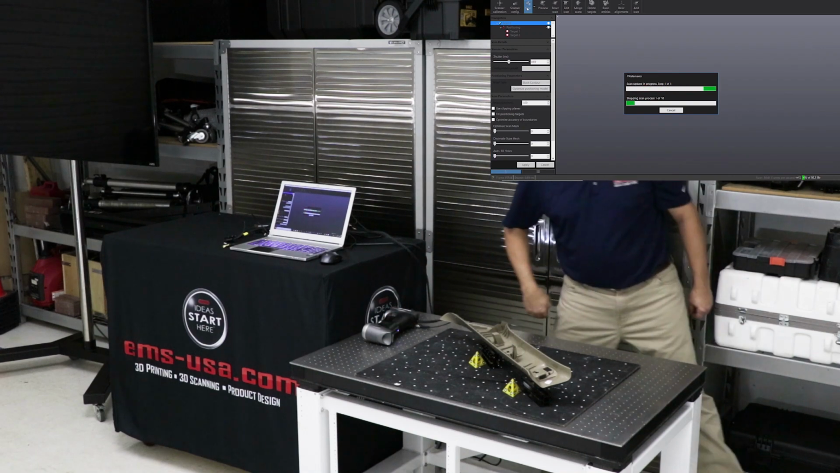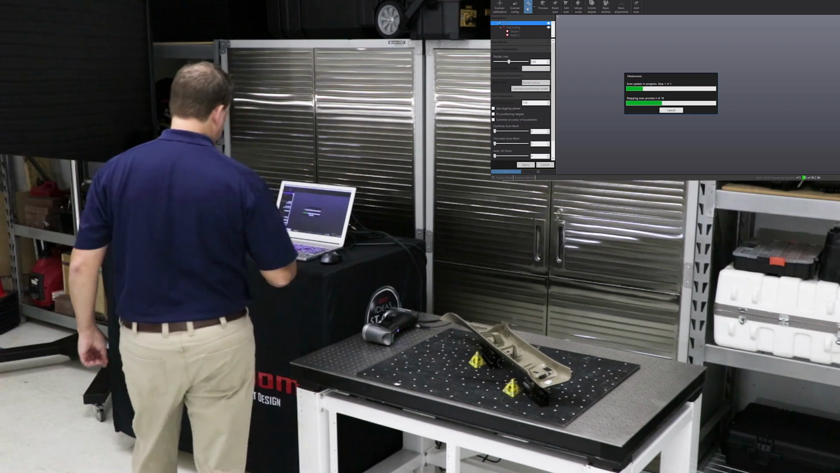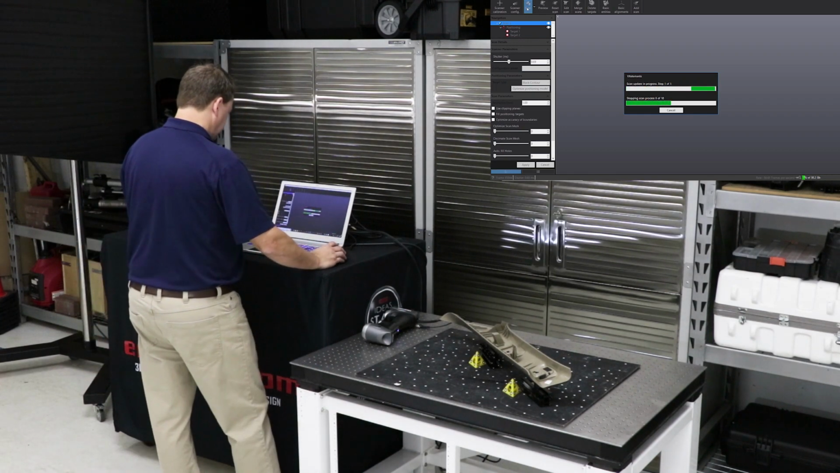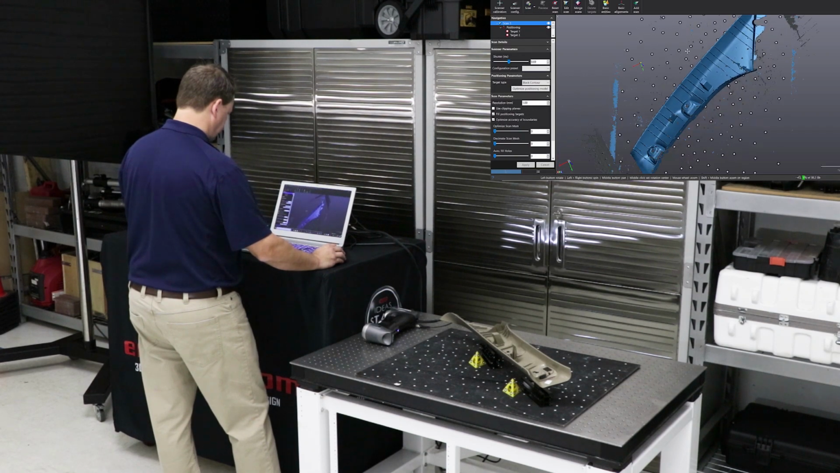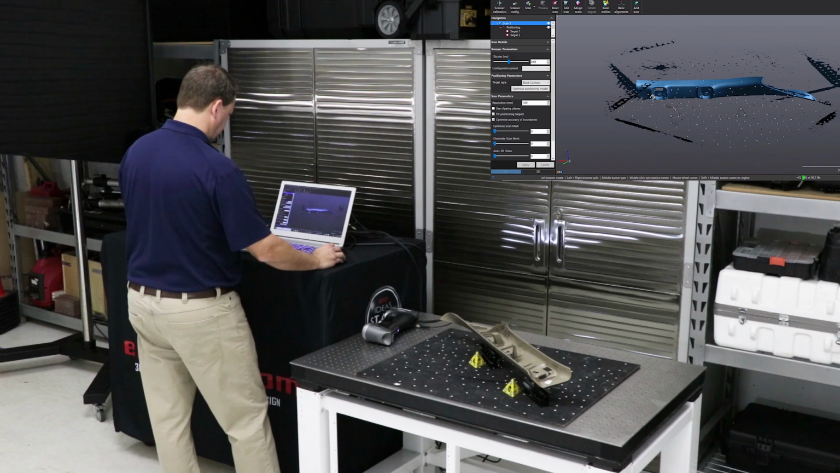Okay, so now we're done, or we think we're done. We hit stop scan, and just like before, we can go in and interrogate the data. We can zoom in, zoom out, move around, and make sure that we've covered everything that we want to scan. Now, if we want to get the whole part, that'll obviously take longer than just maybe the front side, or maybe we don't need all the ribs. It all depends on what your application is.